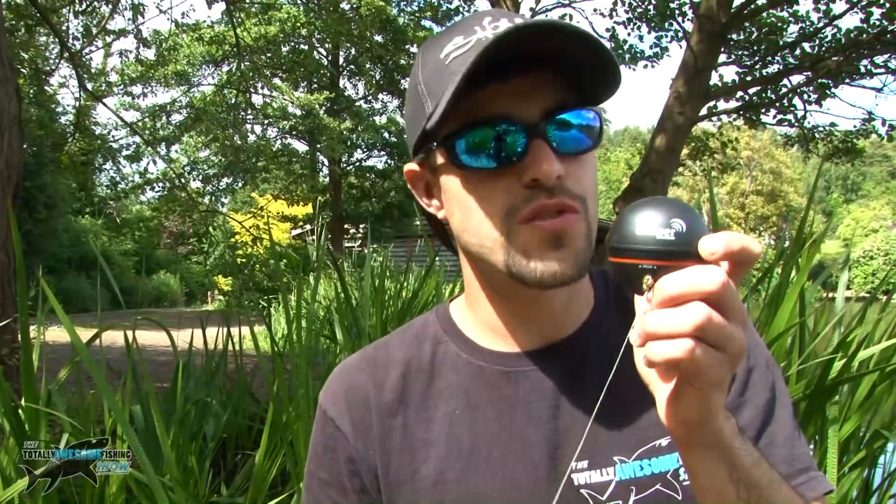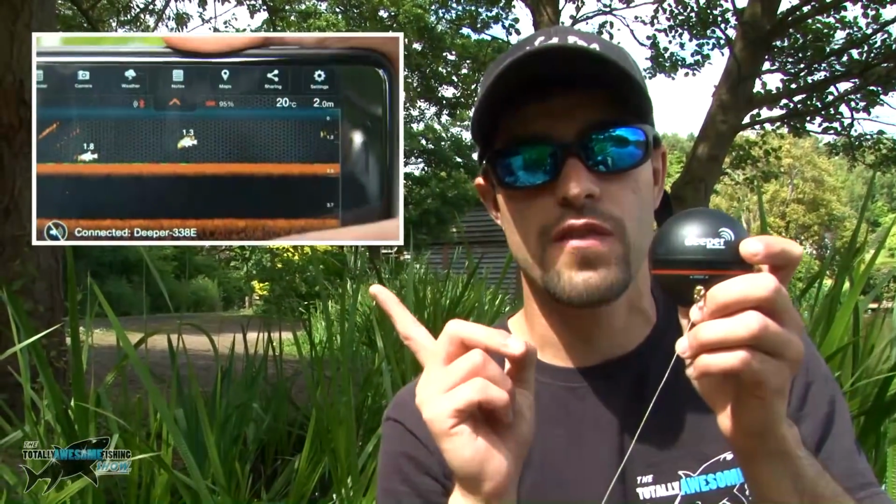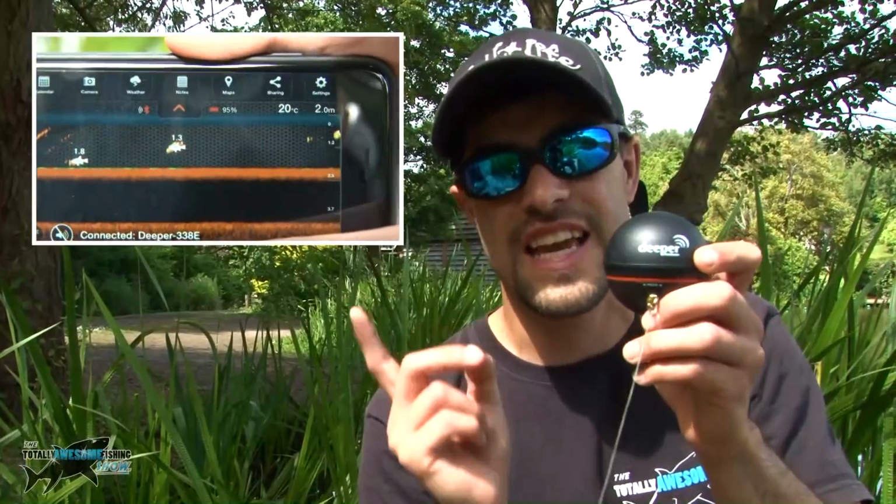Well, we've had a look around the lake and a few different swims, and we've found a swim that seems to be holding a few fish. So I'm going to cast out the Deeper Fish Finder. I'm not going to go into too much detail. If you want to know, I've done a full review of the Deeper Fish Finder. I'll pop it up. There's a box in the corner just here. If you want to click that, you can get a full review of exactly how to use it.